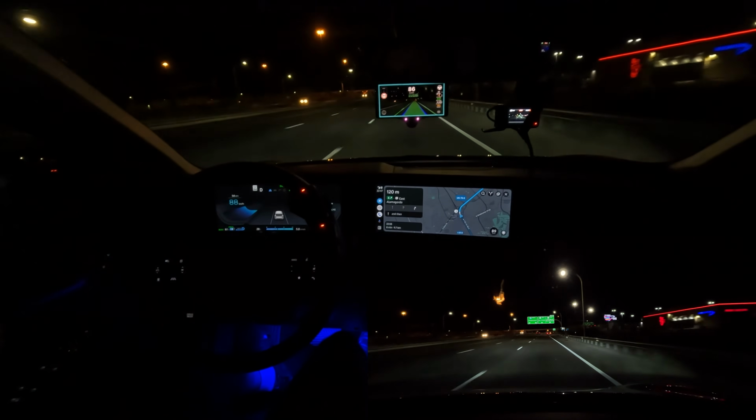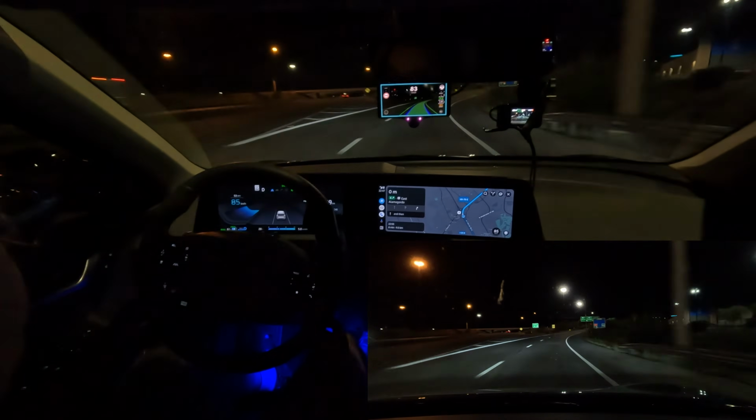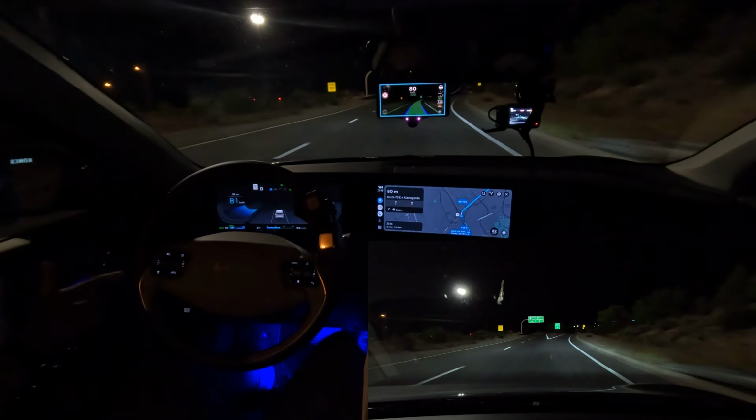But here is the ramp right here. It curves a little bit. Keep the hands on the wheel. Probably have to nudge it a little bit over here because that lane splits off. Let's see what it does. It's going to go too far to the right.